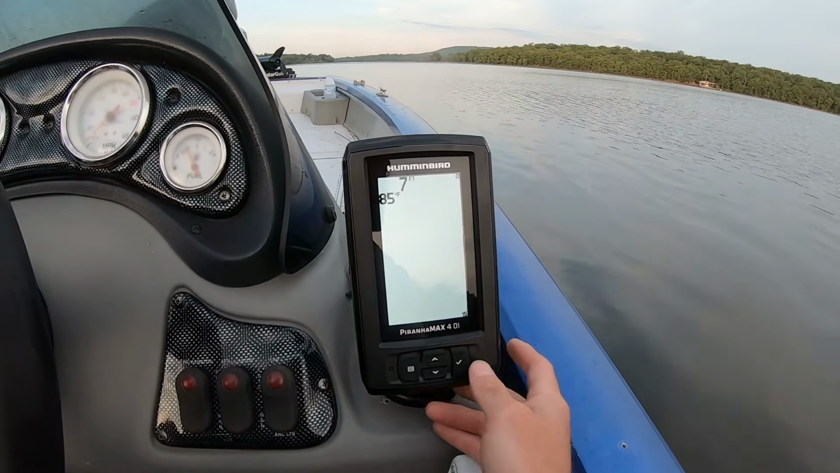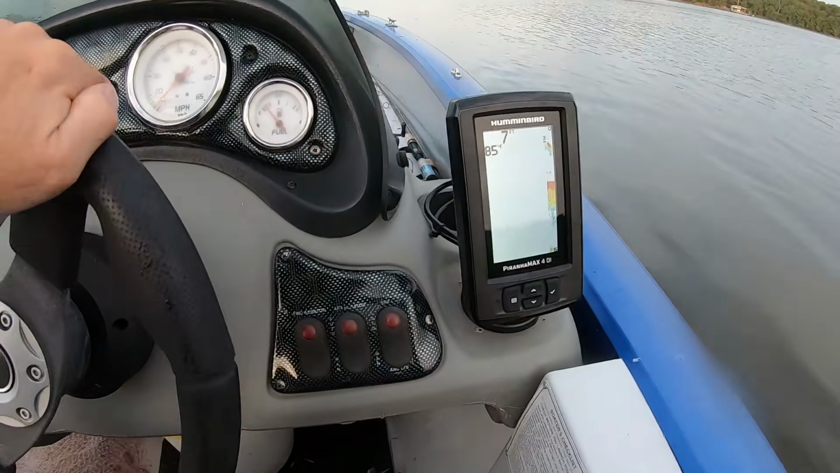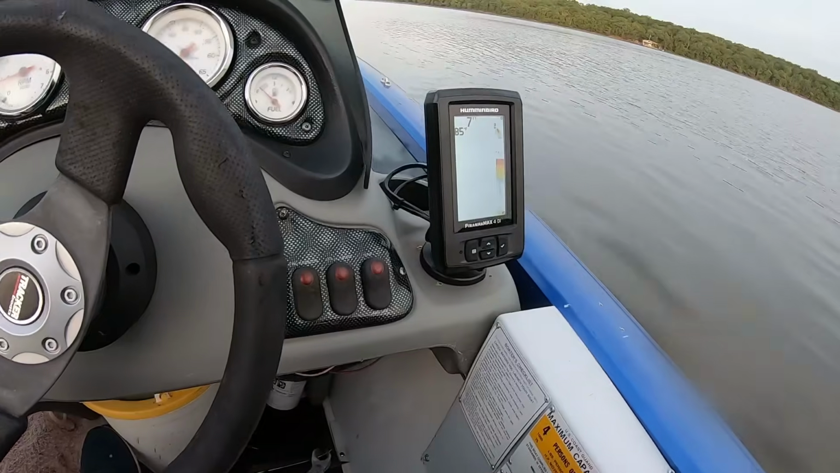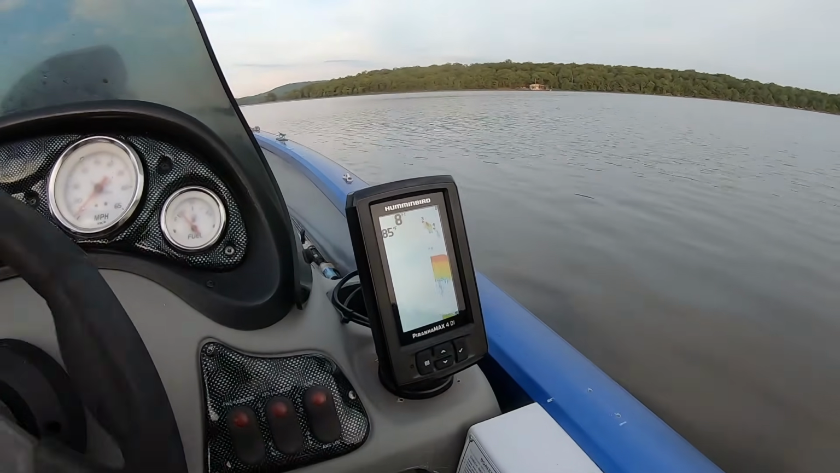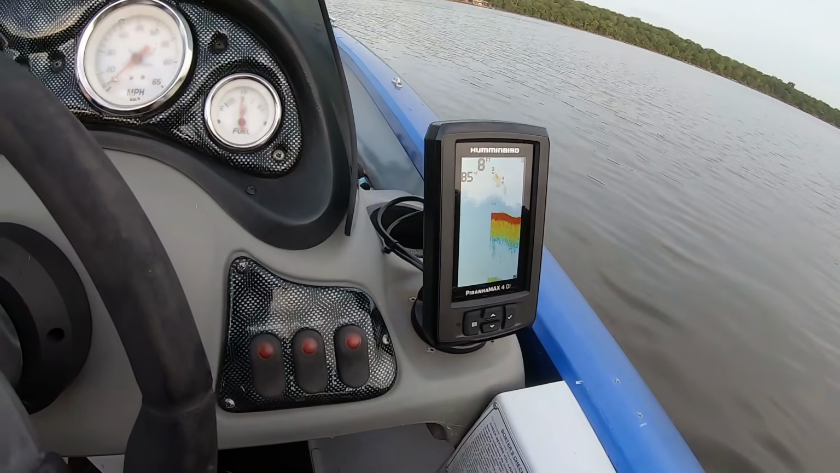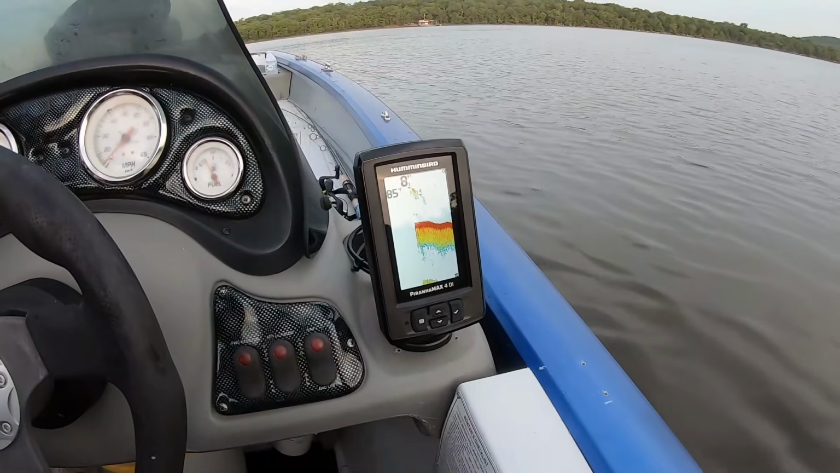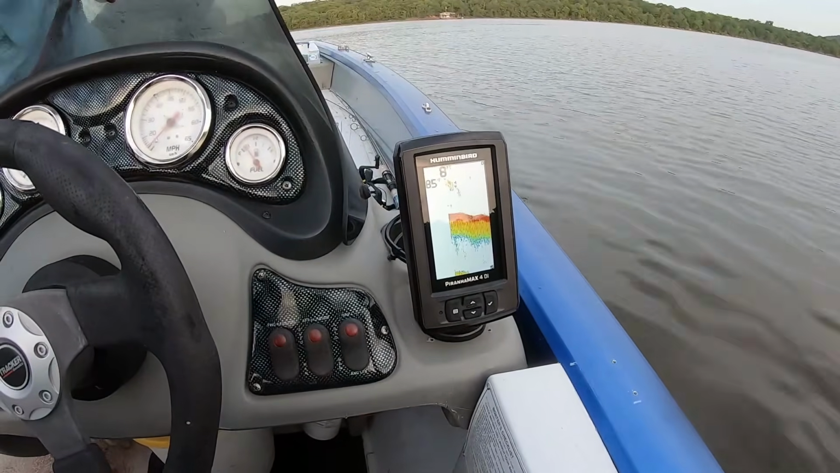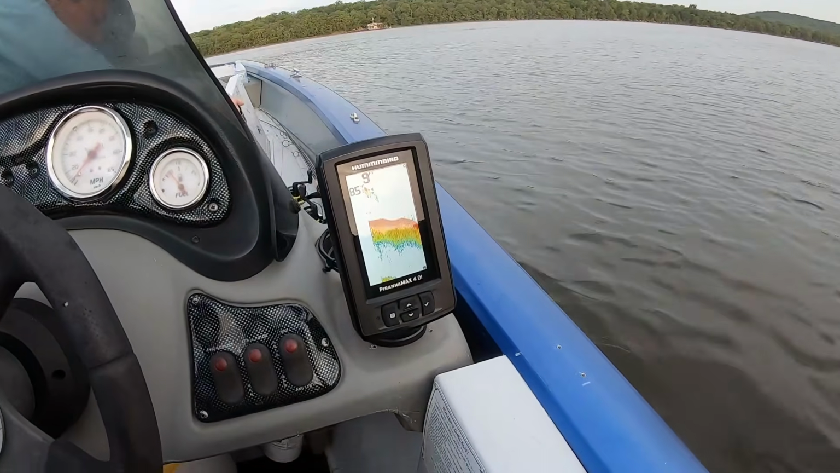Anyway, I'm going to take off here in just a few seconds, and you'll see that once I hit those high speeds, it starts getting choppy. Those are the only two negatives. When I turned it off and turned it back on, it would reset most of the settings, and when I reached those high speeds, the sonar unit got choppy.